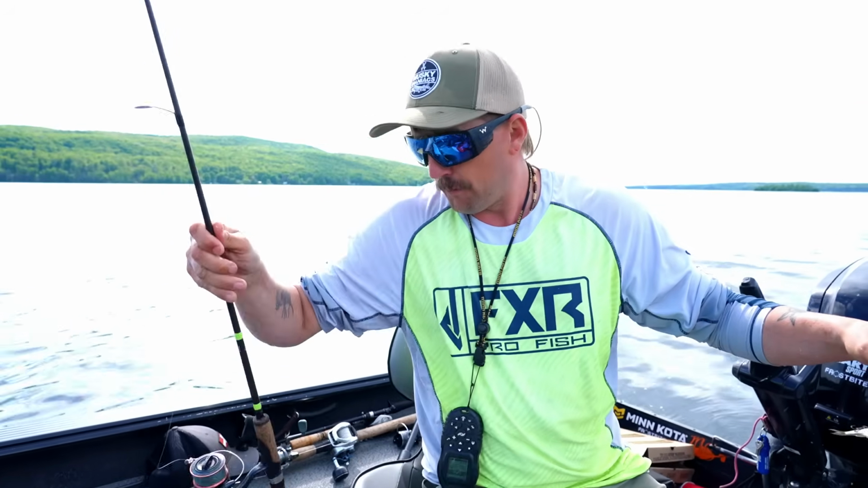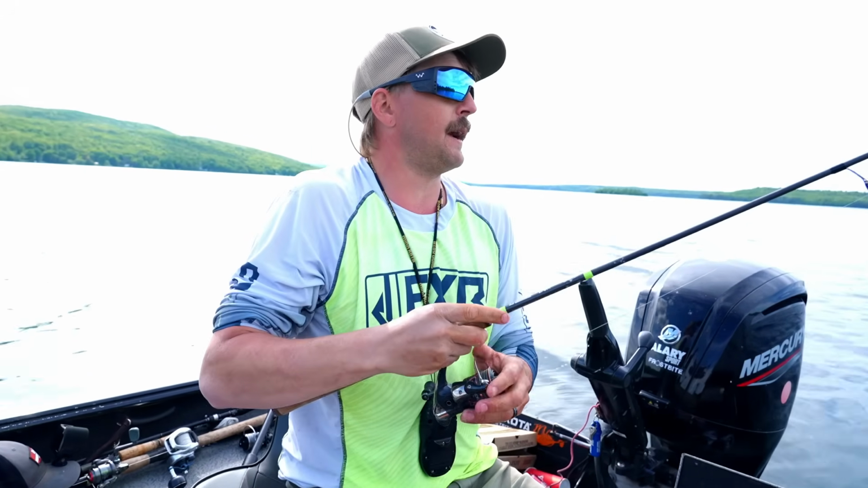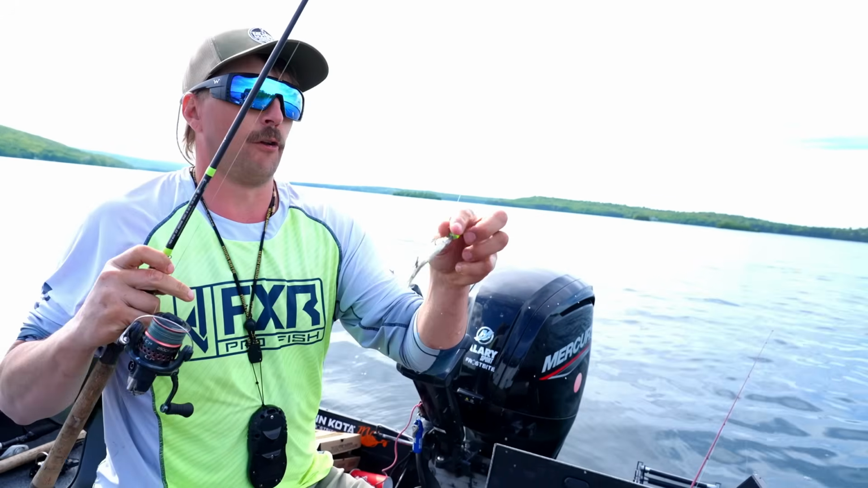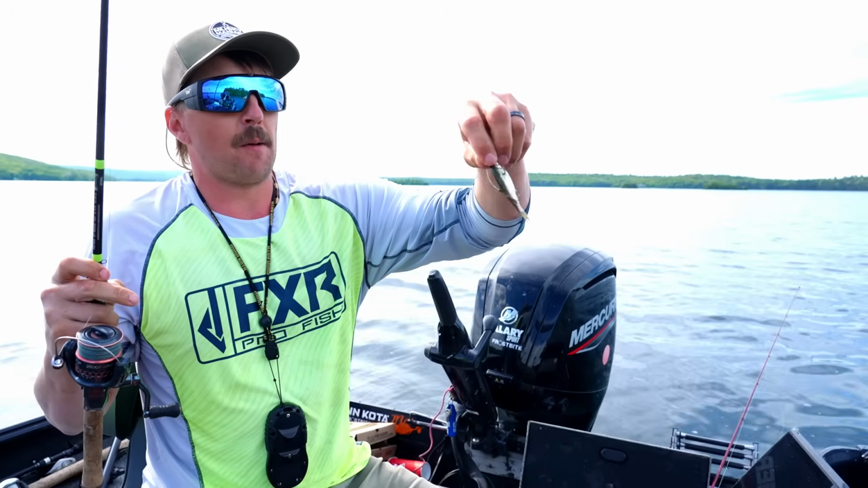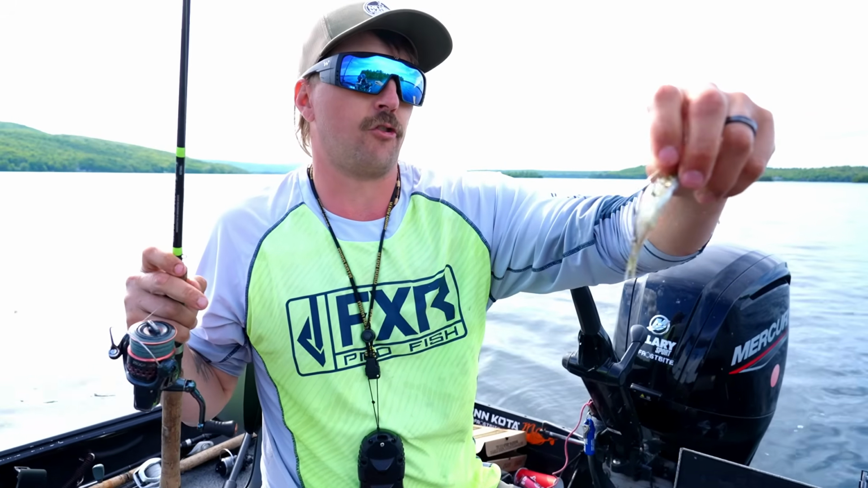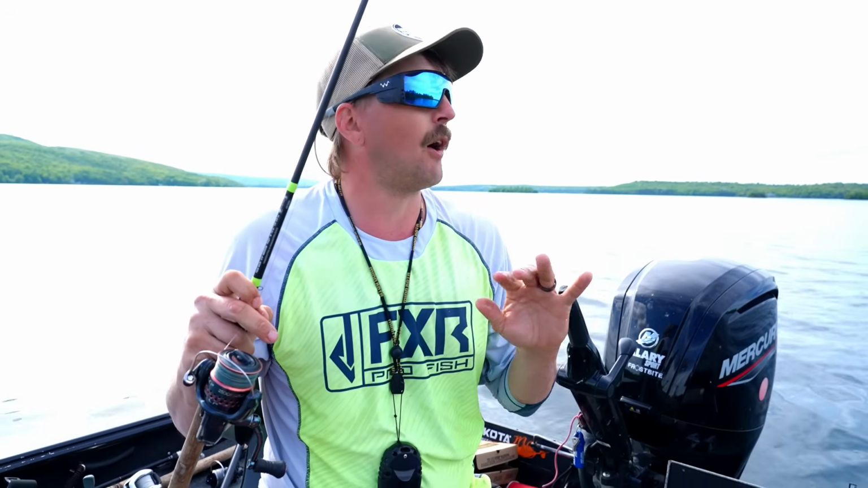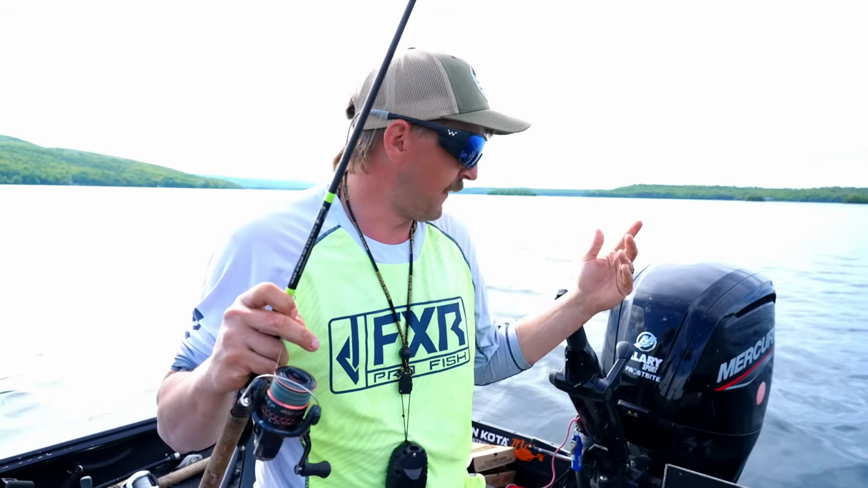We're rigged, ready to go on the Loomis with a Stratic. We got 10-pound braid, 8-pound fluoro leader. Sometimes I don't like to run that stinger only because I feel like the fish do see it sometimes, but this water is ultra crystal clear. Like, you cannot get clearer water than this, and they don't seem to mind.